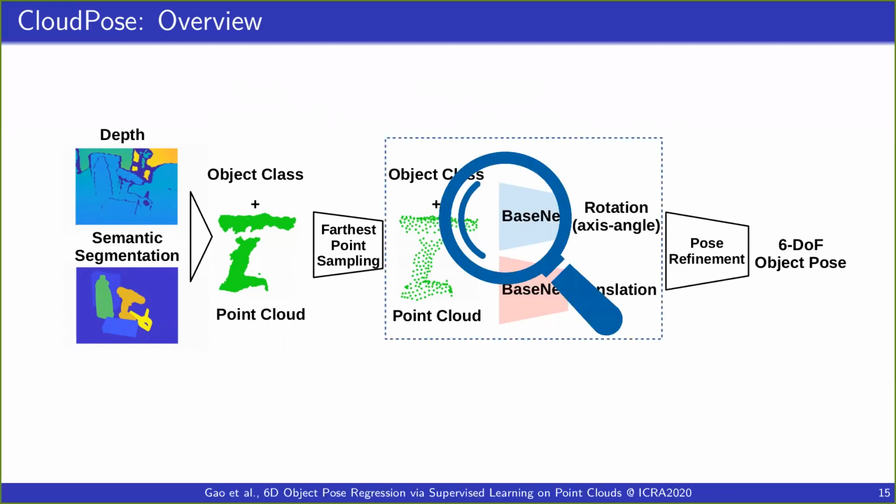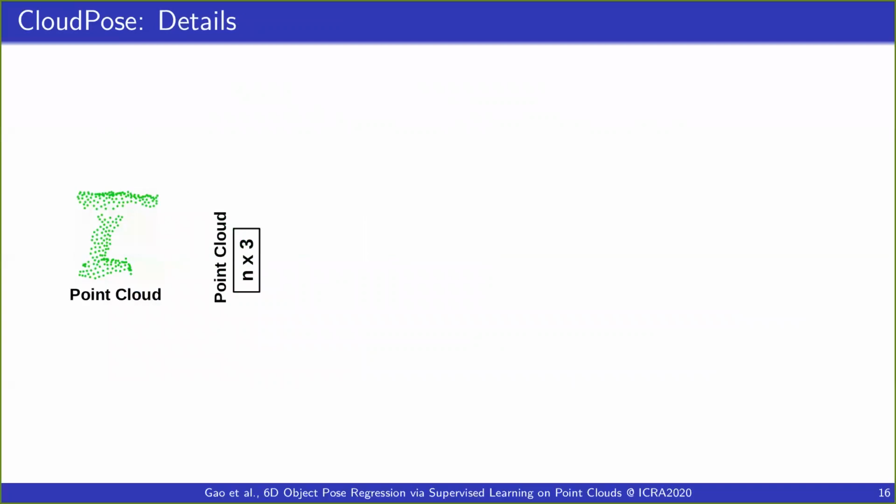Now let's take a closer look at the pose inference part. For the pose inference, the input is a point cloud segment with n points, and each point has its XYZ coordinate. Its class information is in one-hot encoding format, and K represents the total number of object classes.